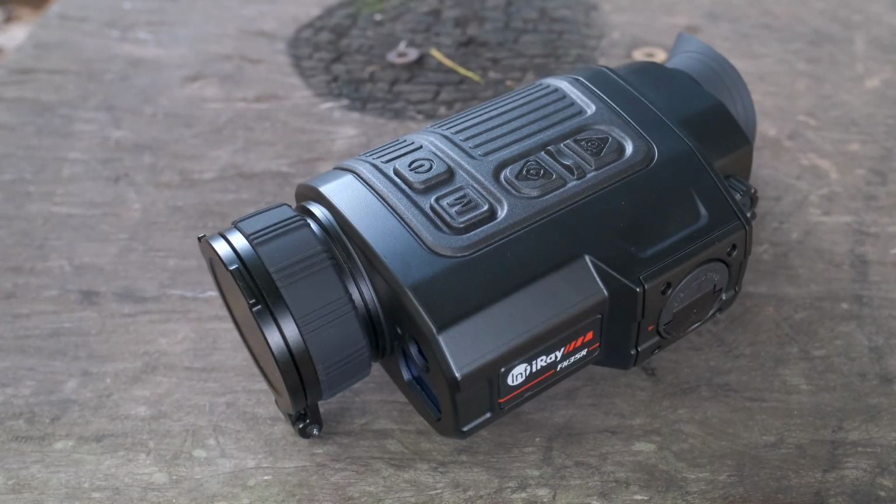For the price I'm seeing the Finder FH35R listed at, which is around the 4,200 Aussie dollar mark, it's hard not to recommend them considering they are 640, have a removable battery and a really good LRF. All of those are very worthy features to have in your thermal scanner. I get asked a lot what the best $3,000 thermal scanner is you can buy. It's just my opinion. Now things have changed. Save a little bit more, get yourself a Finder FH35R.